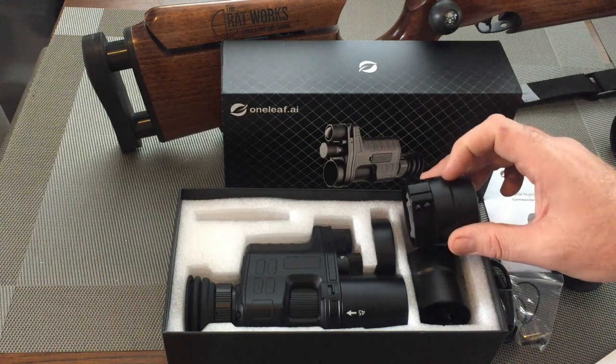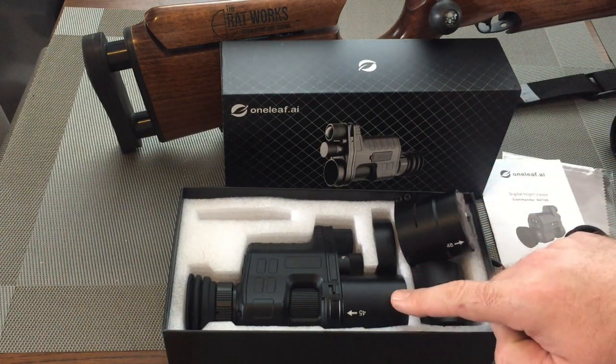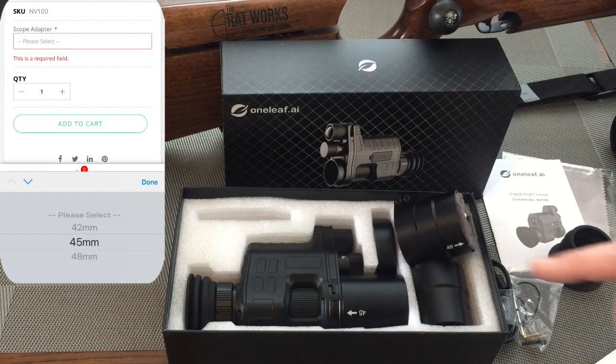And in my pack, I've got 3 collars. I've got a 42mm collar, 45mm collar, and 48mm collar. Sorry about that. If you do choose to purchase one of these, you will have to choose on a drop-down menu, which I'll show you now, 42, 45 or 48 to best fit your scope. You don't get all 3.